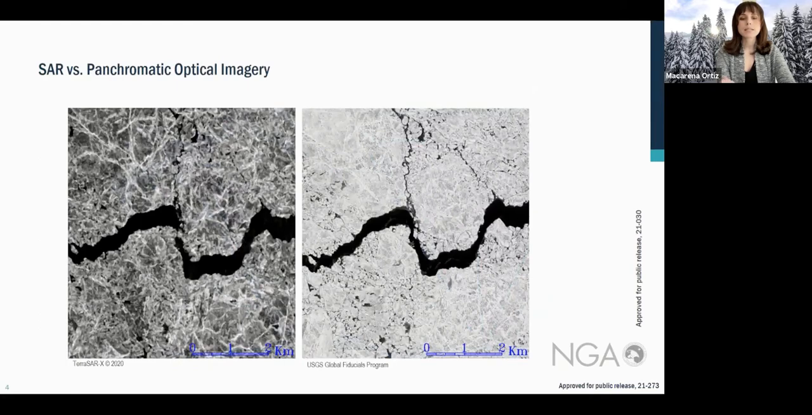So this slide depicts a SAR image versus a panchromatic. The SAR is on the left-hand side, and on the right is a declassified pan image taken over the Beaufort Sea. These two images have been taken about 4 hours apart or so. The SAR on the left is about 3 meters per pixel, and the panchromatic on the right is about 1 meter.